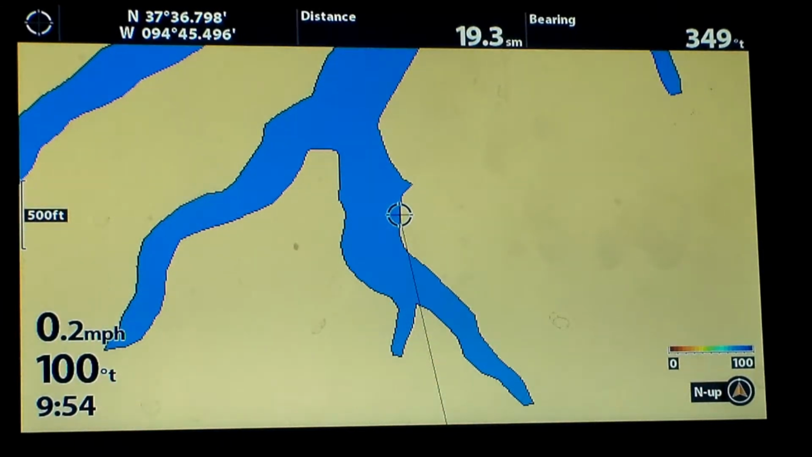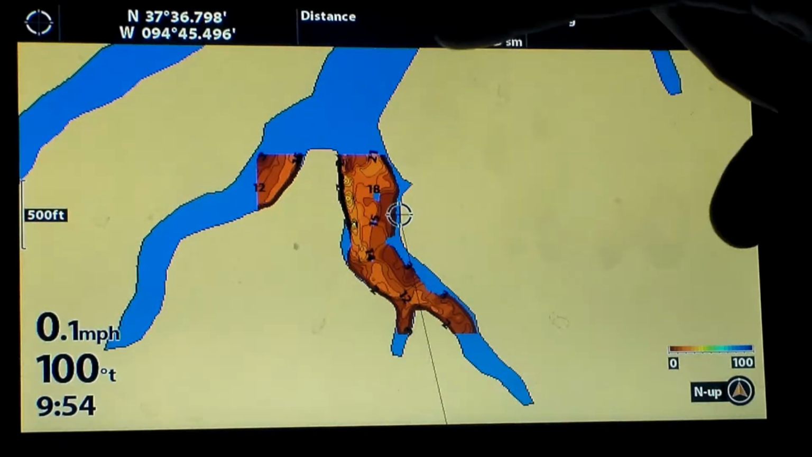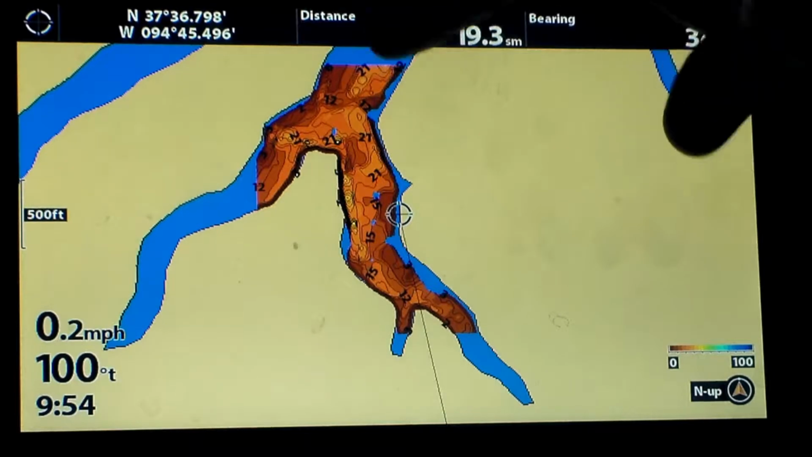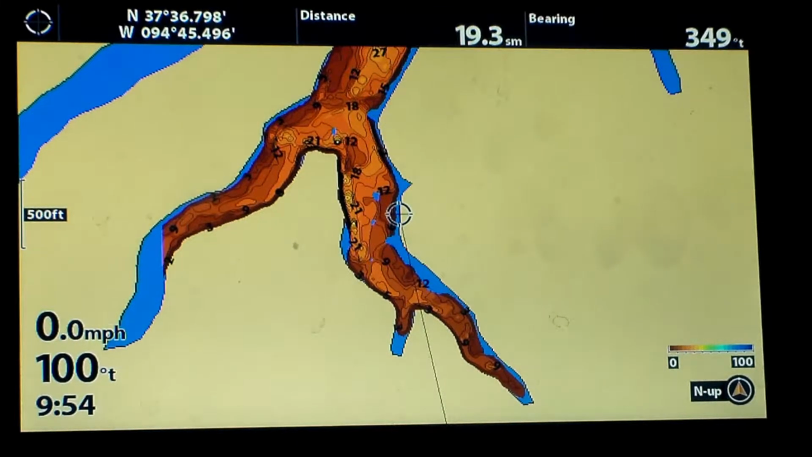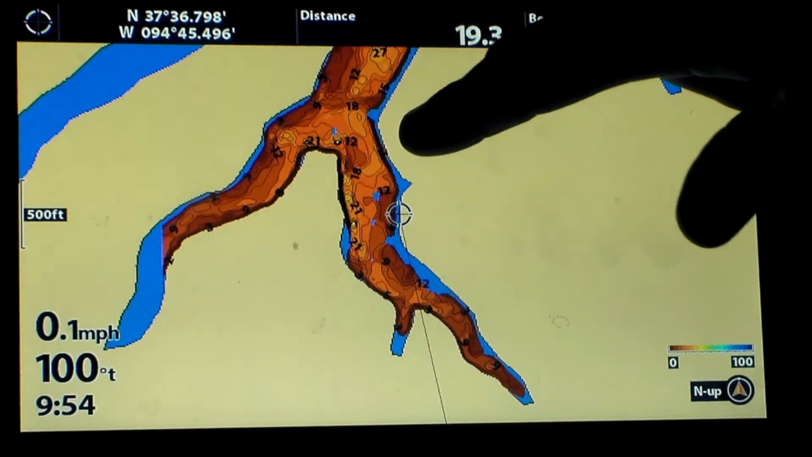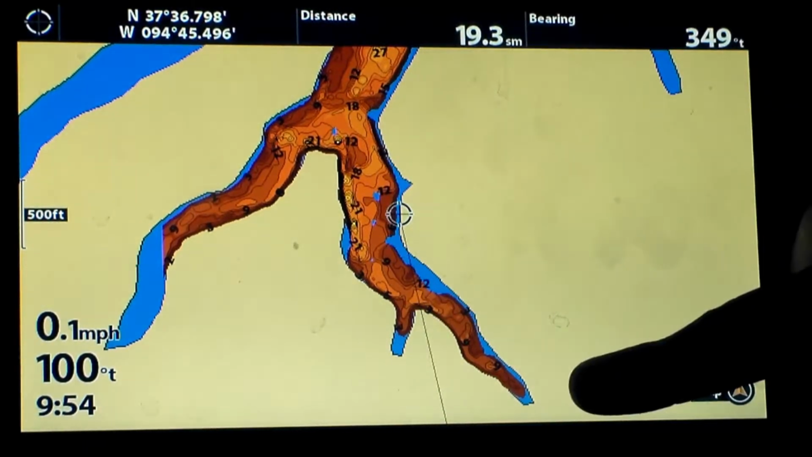So this is the main arm of the creek that we've been fishing here recently. We come in, we start in here. We work this bank. There's some pretty tight contour lines in here. It drops off fairly quickly. So typically we can find what kind of depth range these bass are sitting in before we get all the way back in here.